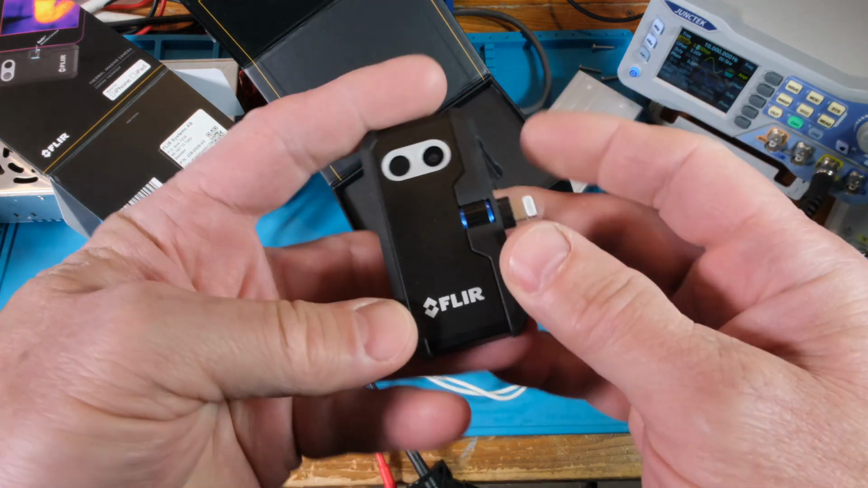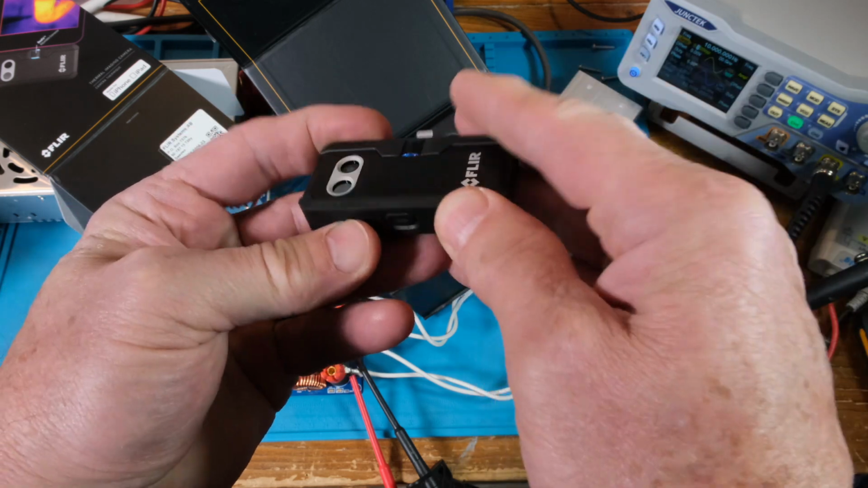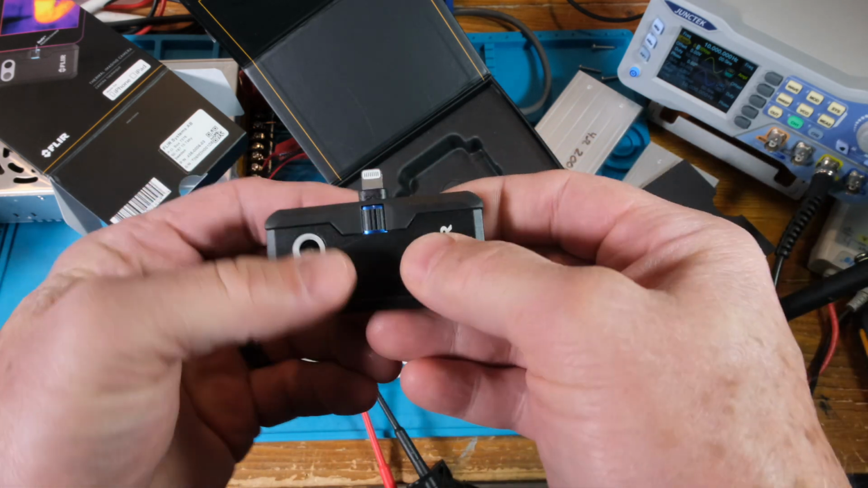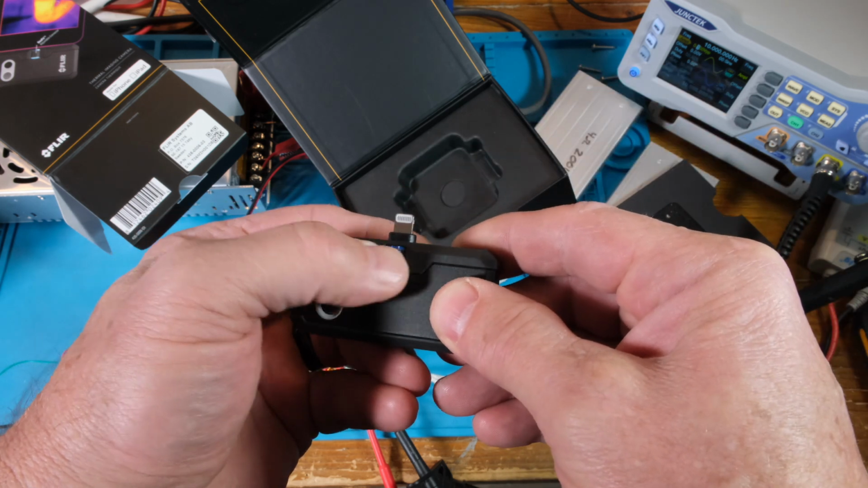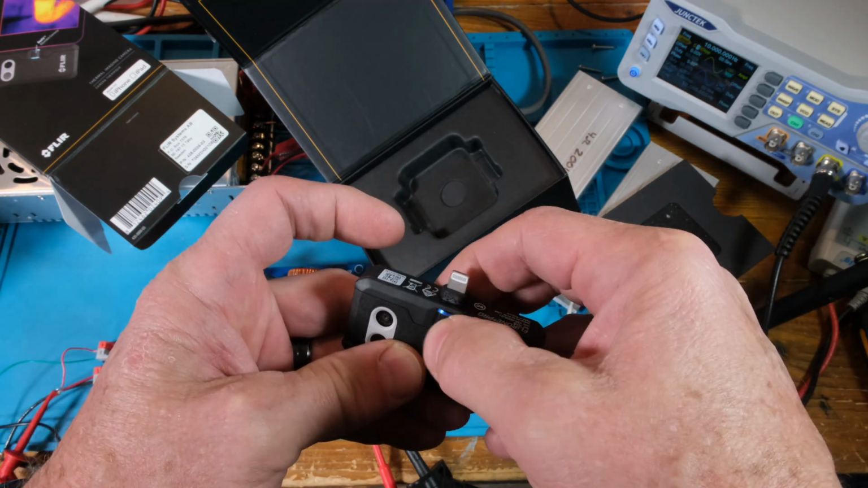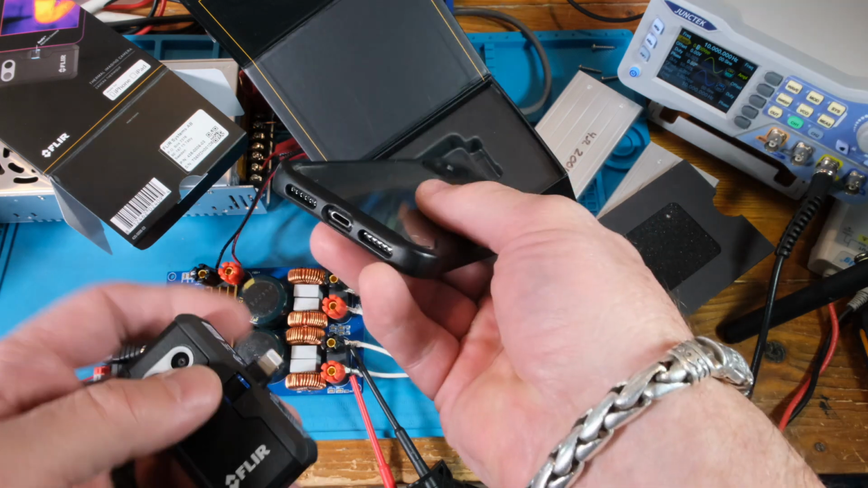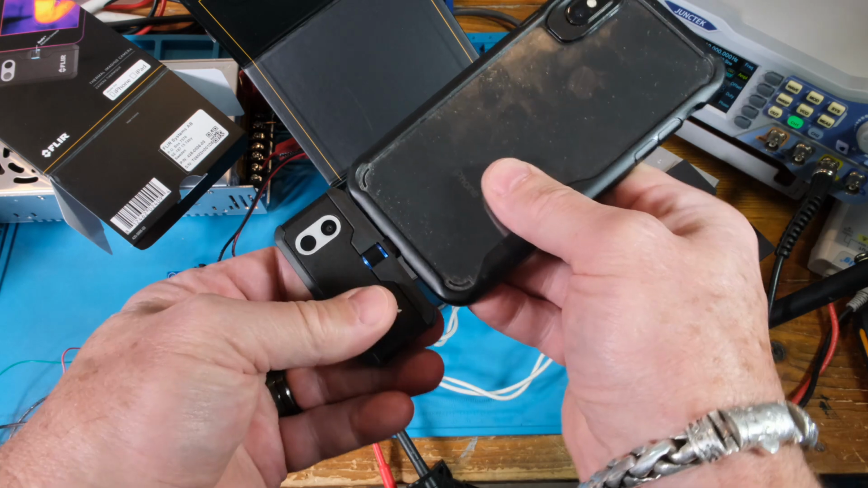And there's the camera. It has a nice construction. This part feels metal, rubber on the top and bottom. Very nice construction. This little wheel here telescopes this thing up and down. Okay, so I've got it protruded all the way out so that I can easily fit it with my Apple case. So here's my Apple phone. Got a case and it easily fits in there.